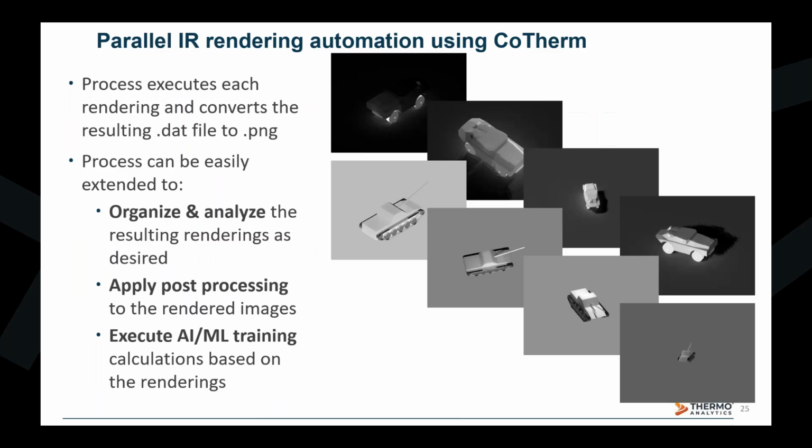During or after the running process, a set of DAT files and PNG files will be created for each rendering for each model. The images on this slide show a few of the images created by the standard provided example. The included example simply creates these files and exits, but CoTherm's process flexibility makes it easy to extend the process to organize or analyze the rendering results in custom ways, including applying post-processing steps to the produced images and passing the rendered images on to AI/ML training processes used for target recognition or other applications. These extensions are usually straightforward using built-in CoTherm features, and TAI's technical support can be engaged to help with process extension.